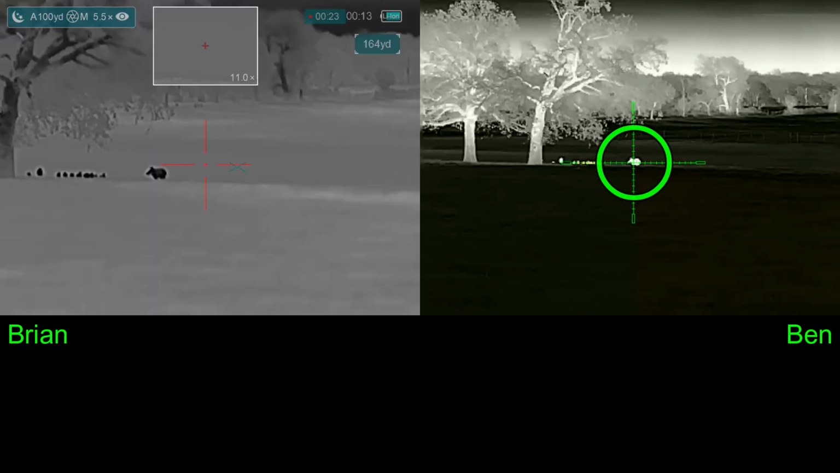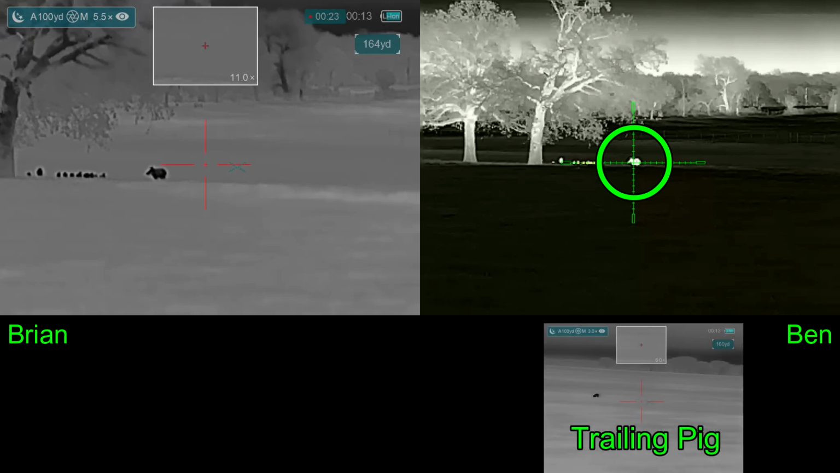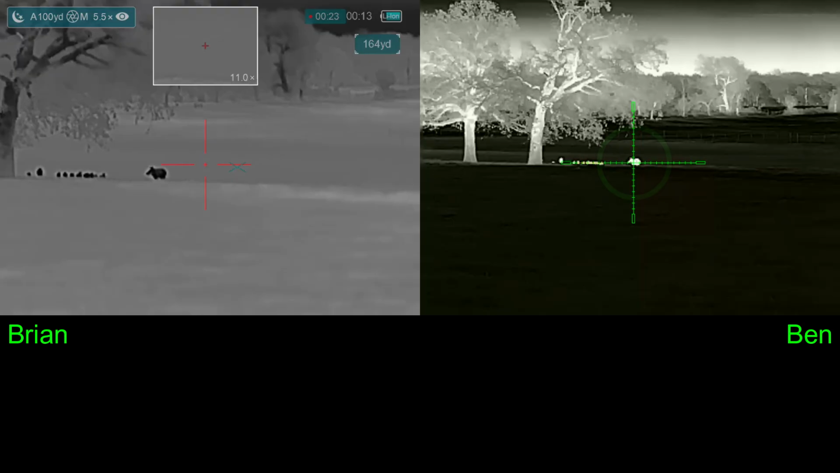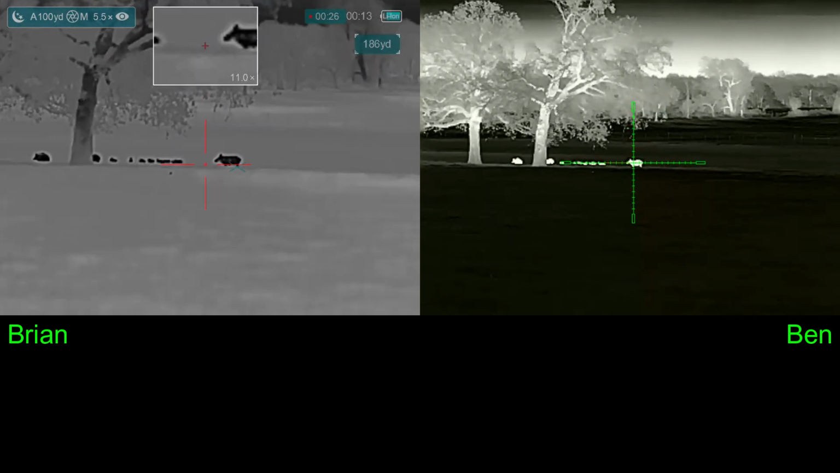Now, Ben agrees to this plan, which is great, but he thinks the trailing pig that I'm referring to is the big sow that is at the back of the sounder of hogs, and he doesn't realize that I'm talking about the trailing pig that is closer and way off to the right. Now, because I know Ben is taking the hog way off to the right, of course I'm going to take the biggest hog that I see in the sounder, which happens to be the exact same hog.